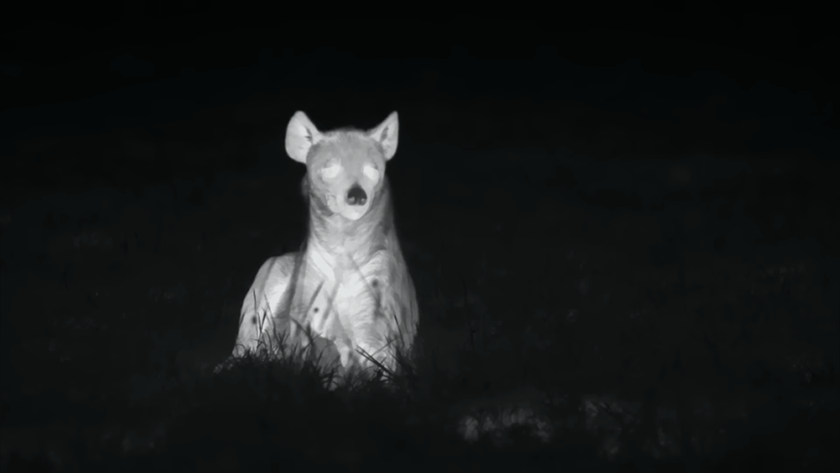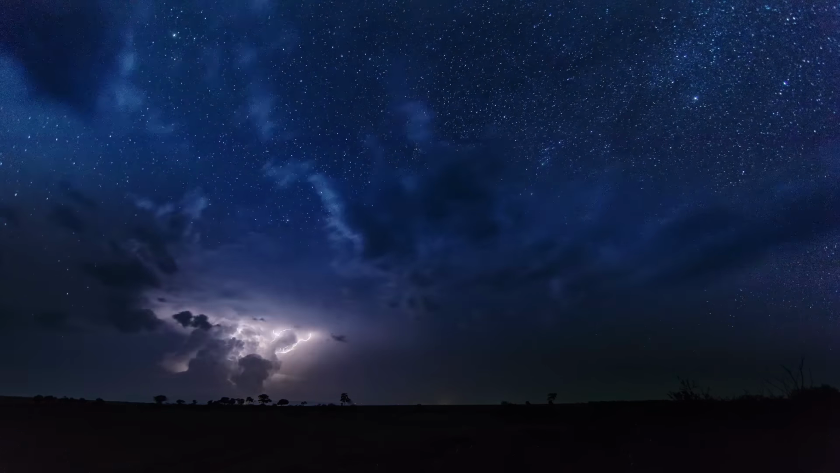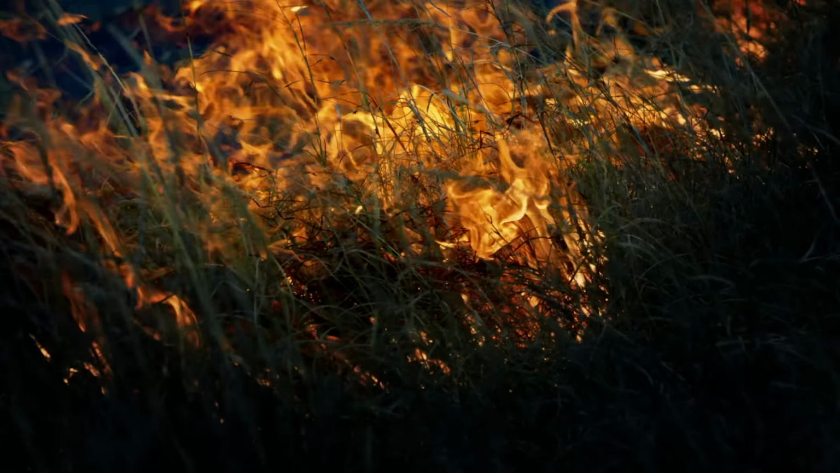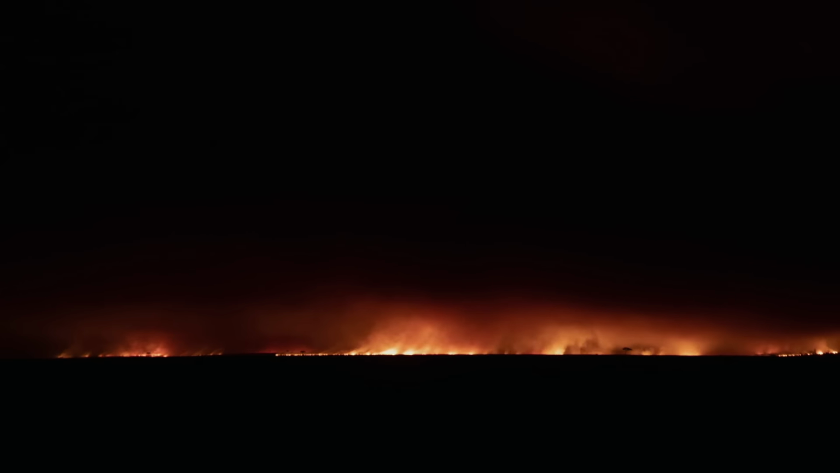The thunderstorm now moves on into the distance. And then it's over at last. One of the lightning bolts has started a fire. The flames pose no threat to the hyenas. On the contrary, they attract them.